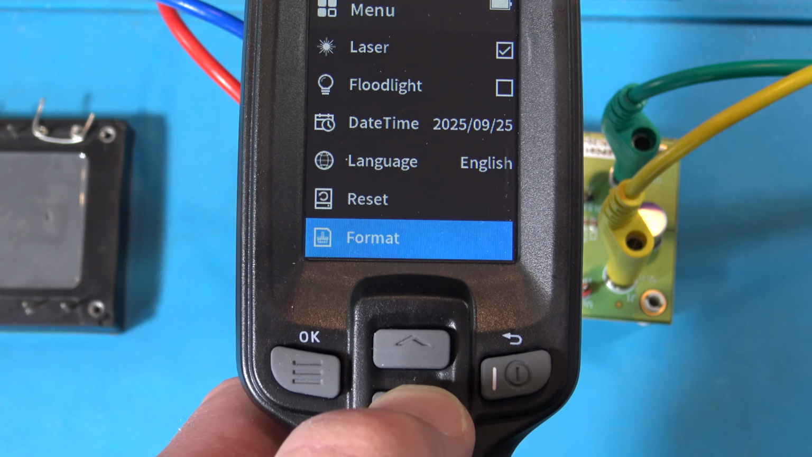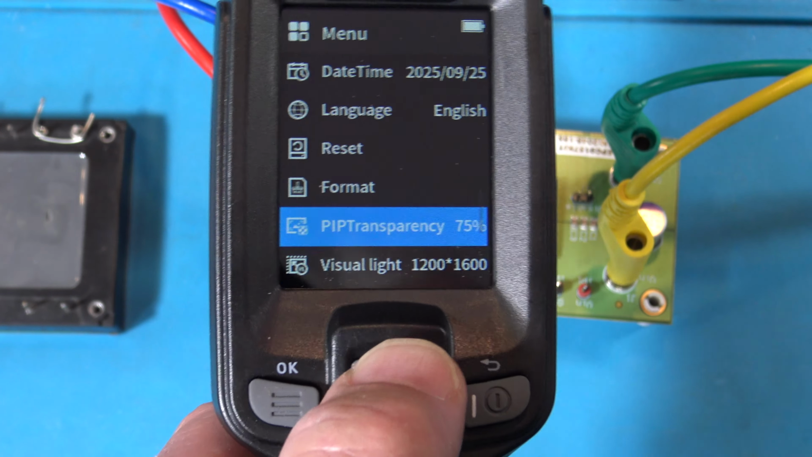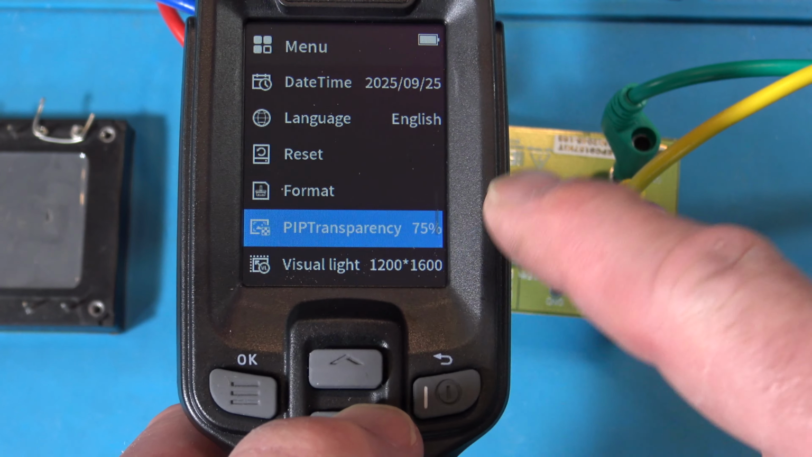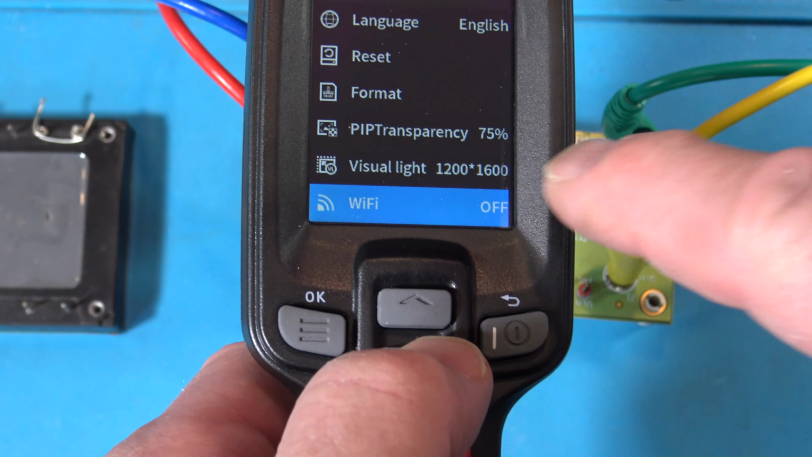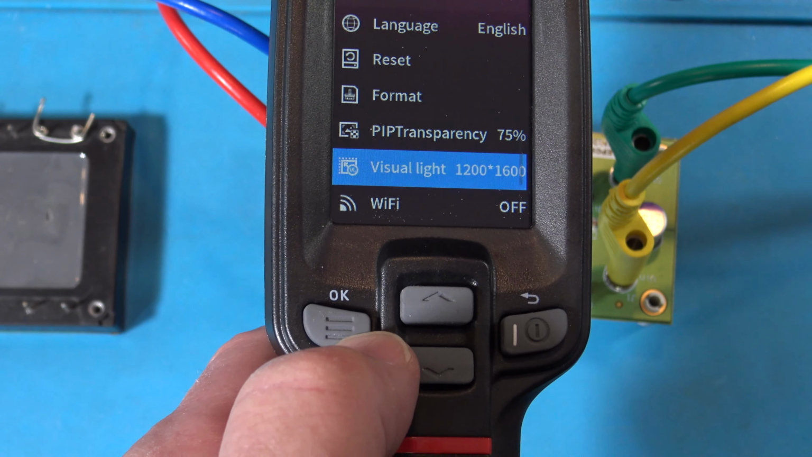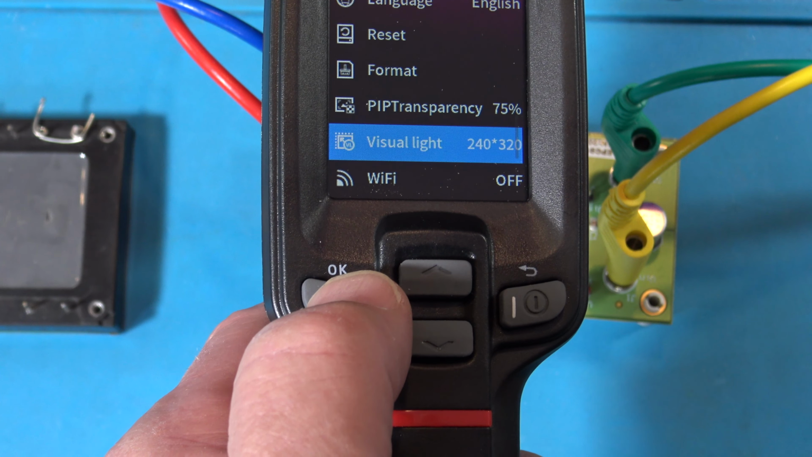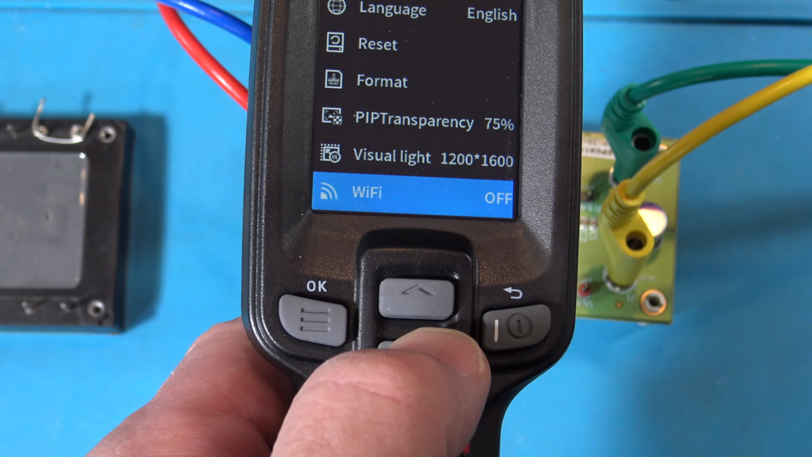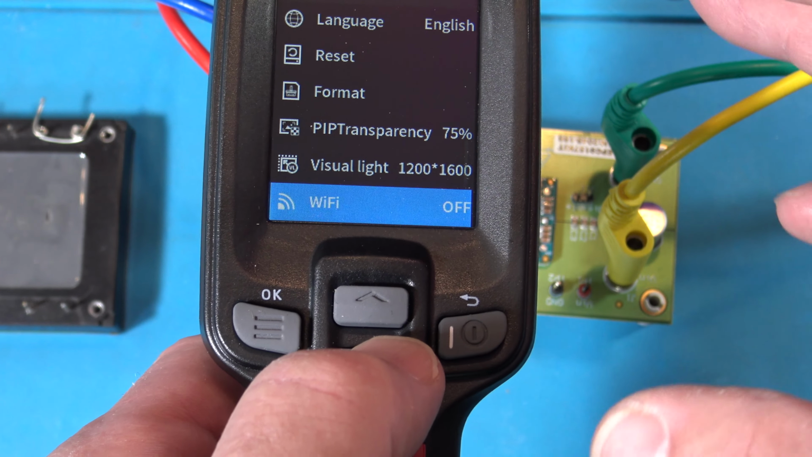Okay, reset, format. Okay, picture-in-picture transparency, 75%. So that's interesting. You can set that. Visual light. Oh, check this out. Right now I set it for max 1200 by 1600, but you can go 240 by 320 if you don't need the resolution. It just saves file size, I think.